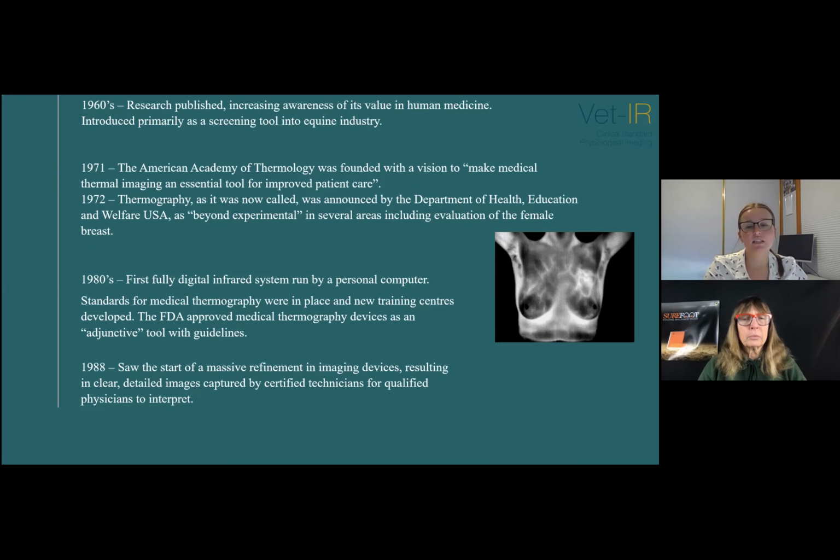And then in 1988, this saw a massive start in the refinement of imaging devices, resulting in clearly defined images captured by certified technicians and qualified physicians to interpret.